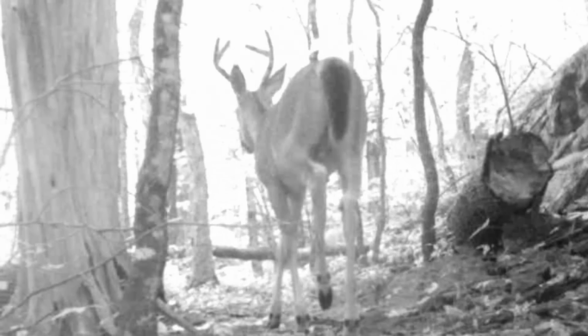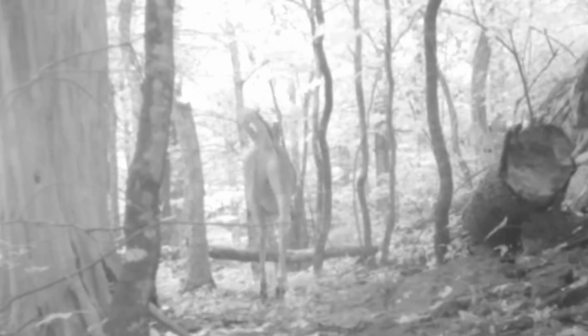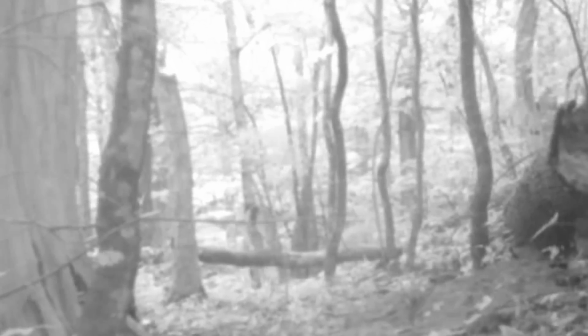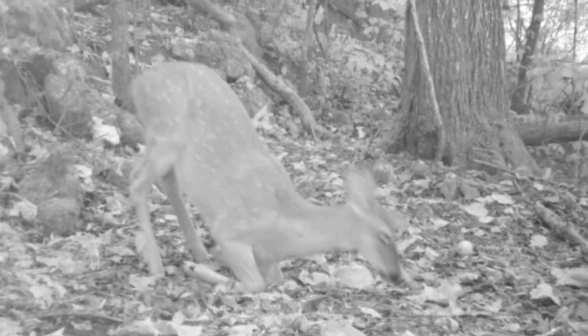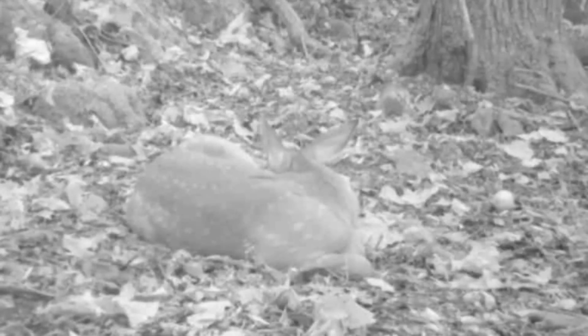Now here's an old buck here at daylight on top of the ridge. Nice little buck moving through right at daylight. Looks like a 4 or 6 pointer. And here I caught a good little old picture of a fawn about daylight. Just laid down, gonna take a nap. Had a hard night. Rest easy there, little fawn. But it ain't long.